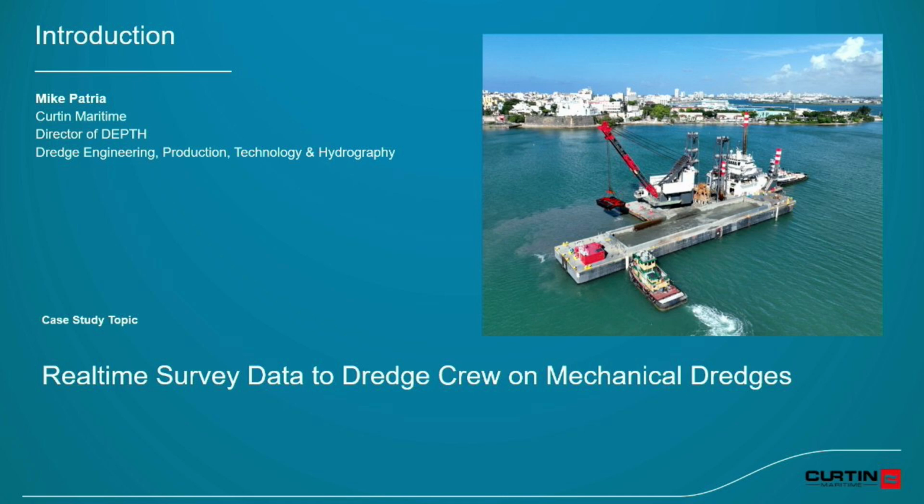This is our dredge, the DB Avalon here, and I want to take note of the turbidity plume out in front of the bucket because that's going to cause some issues with the sonar, but we'll get to that further down the road. I'm going to be focusing on the mechanical dredges.